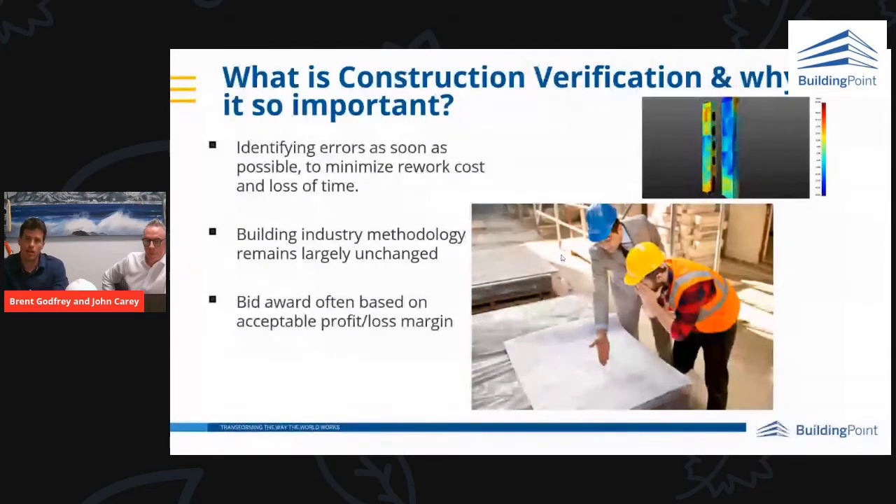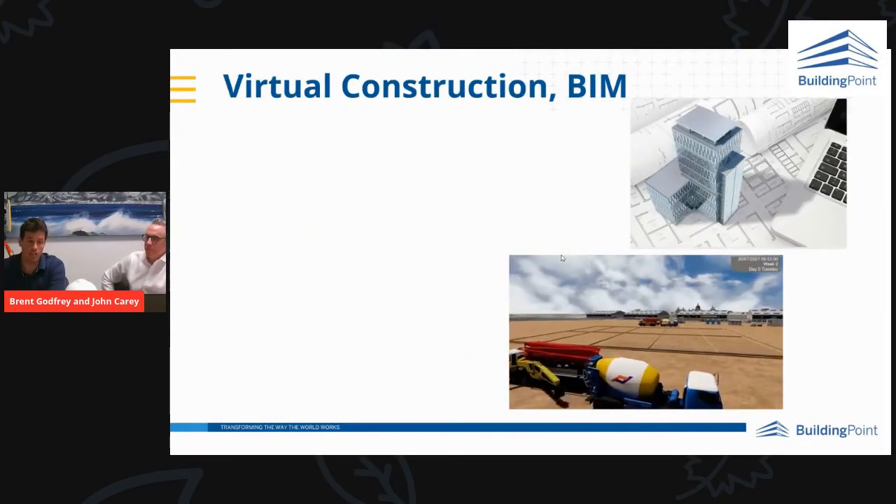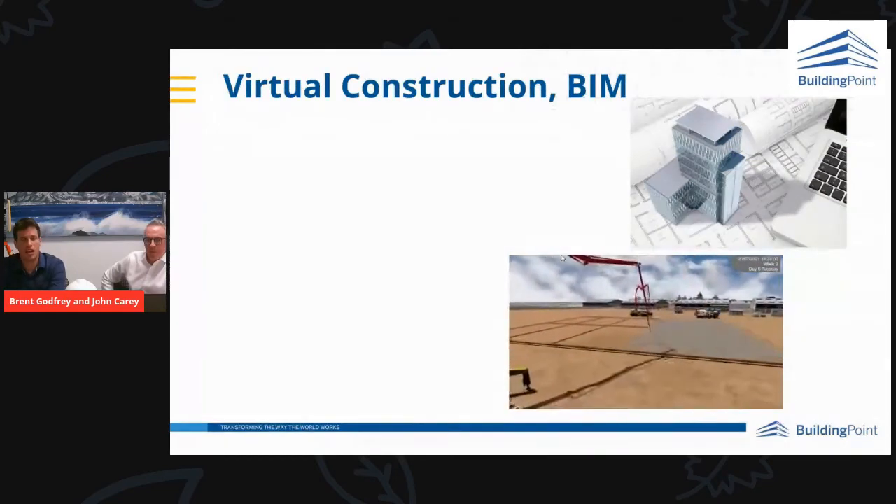So when rework has to happen, when we make mistakes on site and our margins are so tight, that can really affect our bottom line. It's a key part of what we do and what we need to get right.